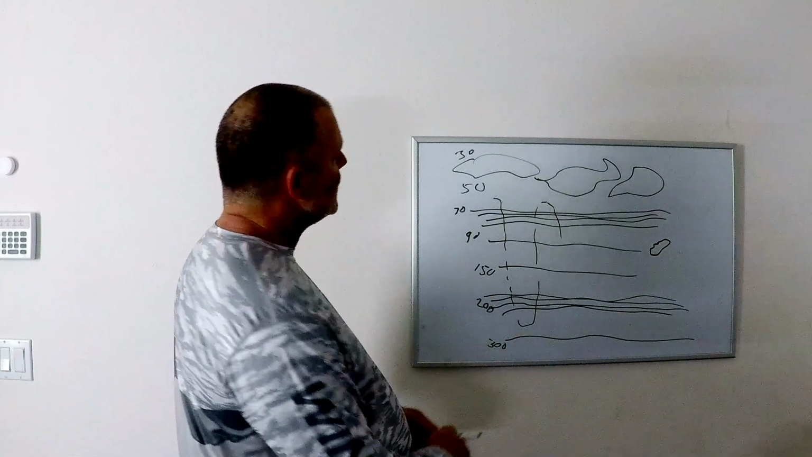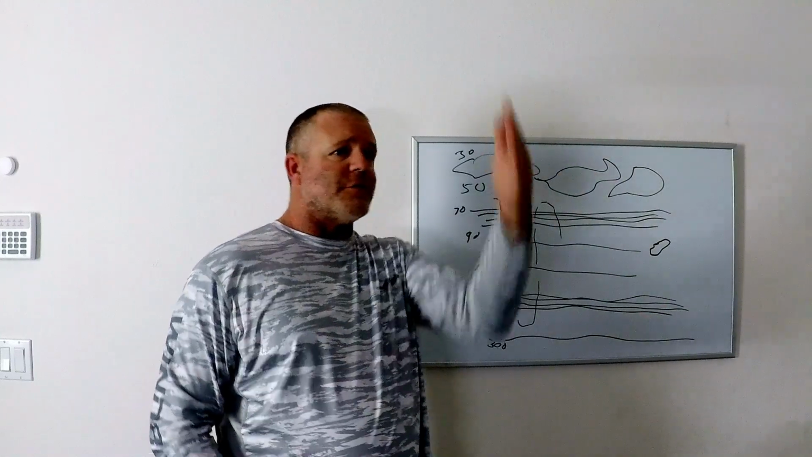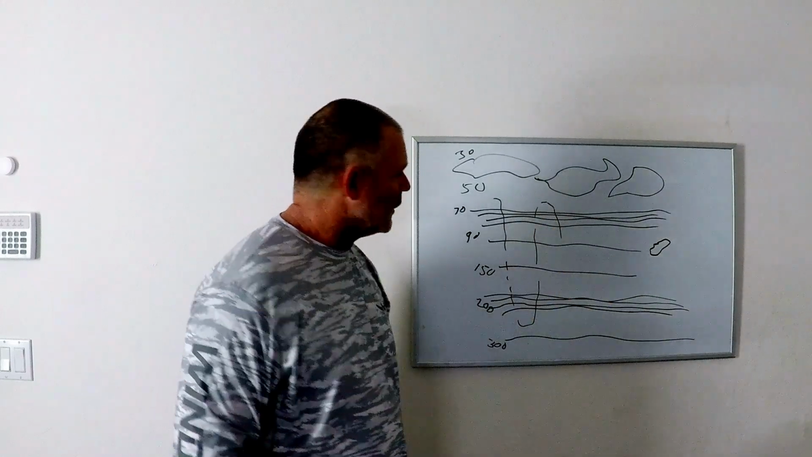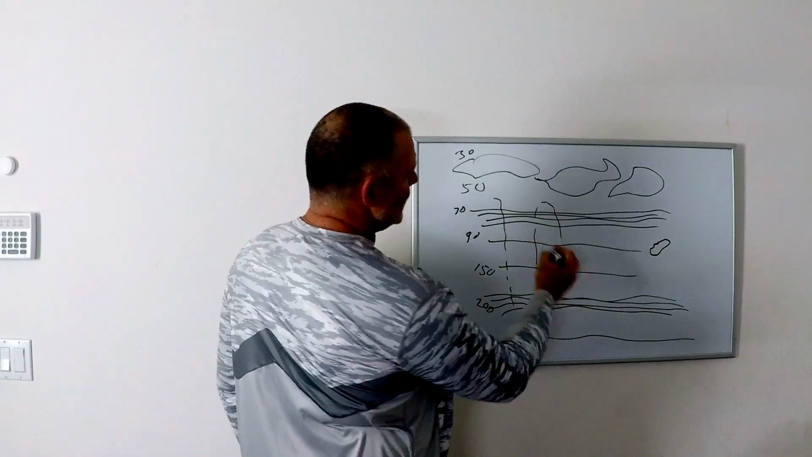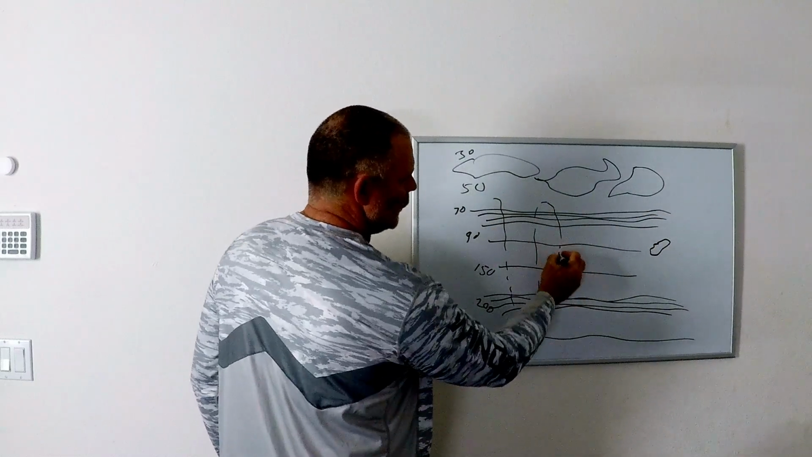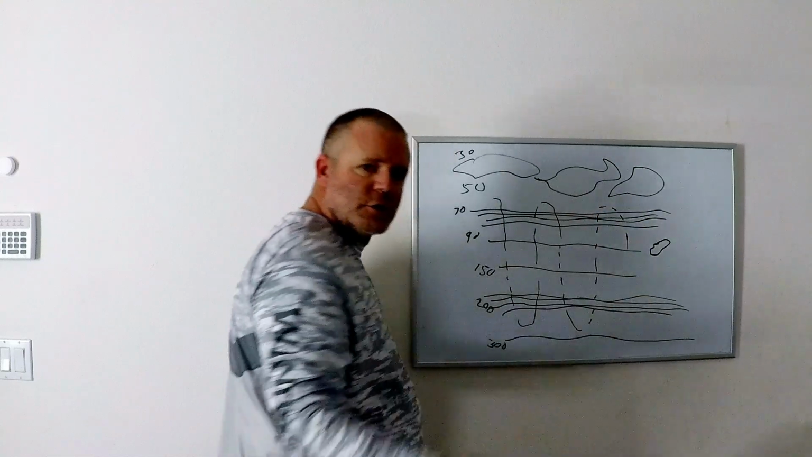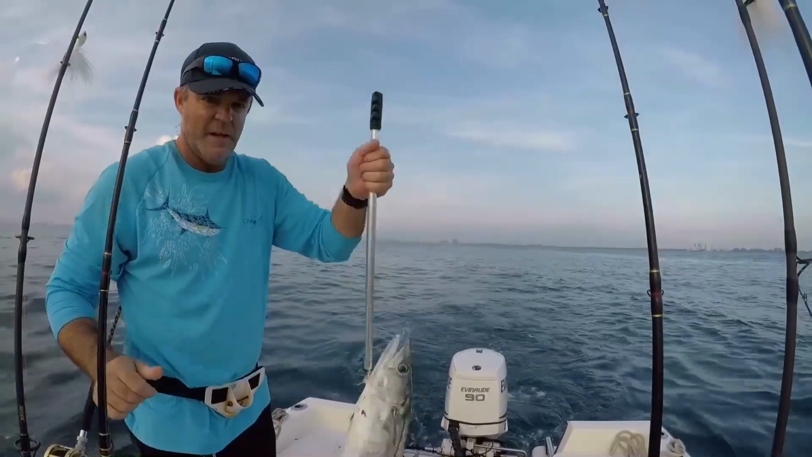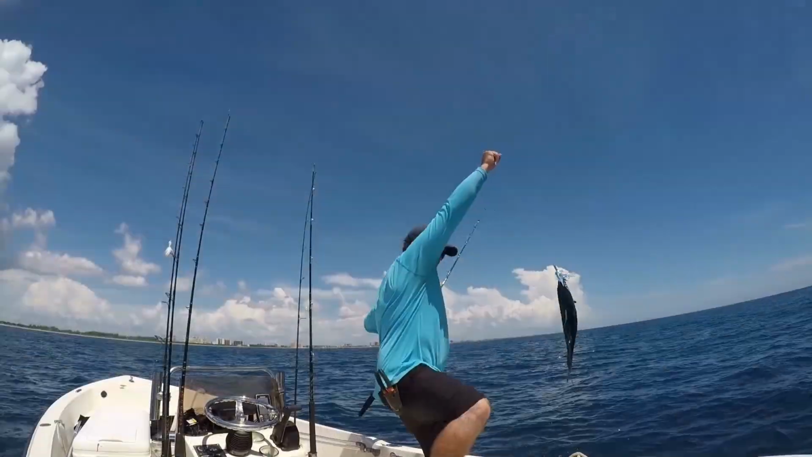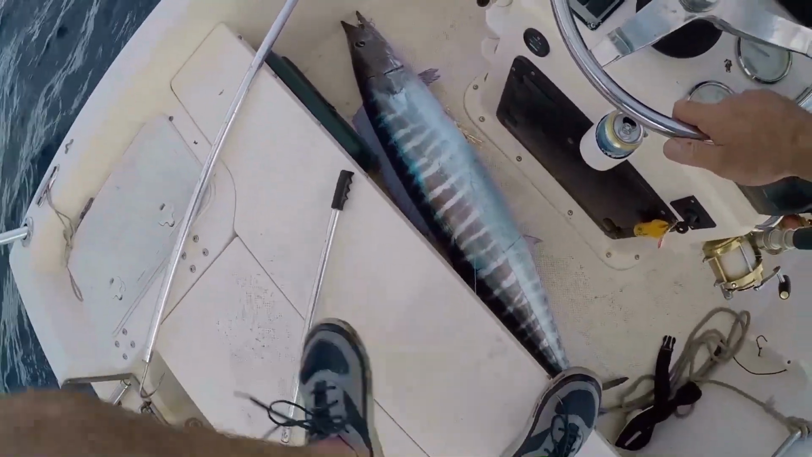But let's go back to this area of what our outer edge is right out front. Say Hillsboro Inlet, Boca Inlet, Port Everglades. You've got areas like this. This is your first reef, your second reef, your third reef. Troll in and out. Planer trolling up on top, you're going to catch those king mackerel. You'll get some barracuda. You'll get false albacore. You will run into wahoo out in the deeper area.